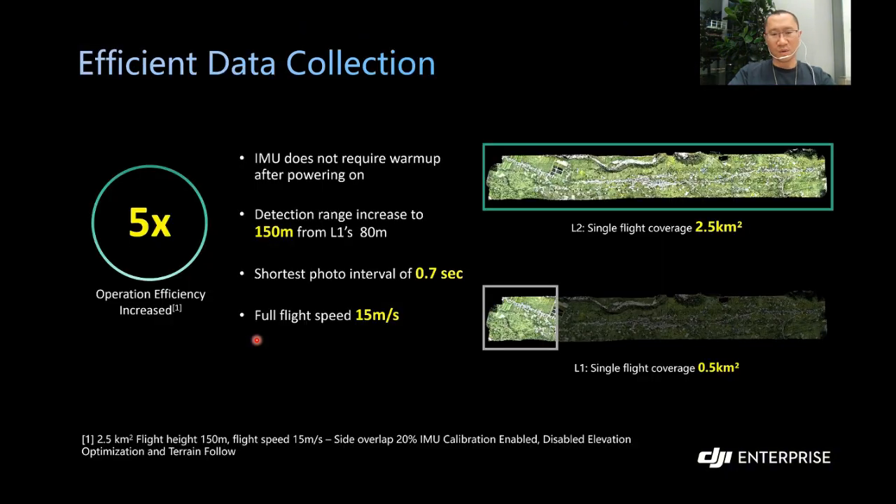So we have already introduced the IMU does not need warm up. The distance goes up to 150 meters. The shortest photo interval is 0.7 seconds. And the flying speed can go up to 15 meters per second. So with all these features combined together, now with L2, for the single flight coverage, you can achieve 2.5 square kilometers for a single flight. Compared to the L1, the operation efficiency has been increased by 5 times, which is really amazing.